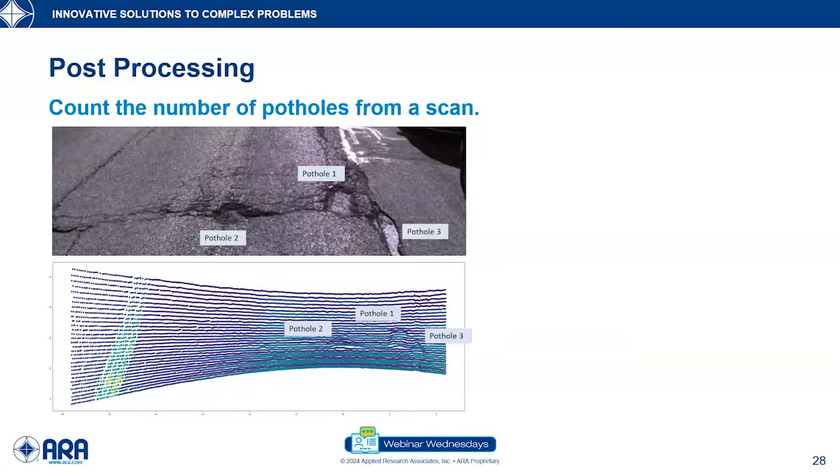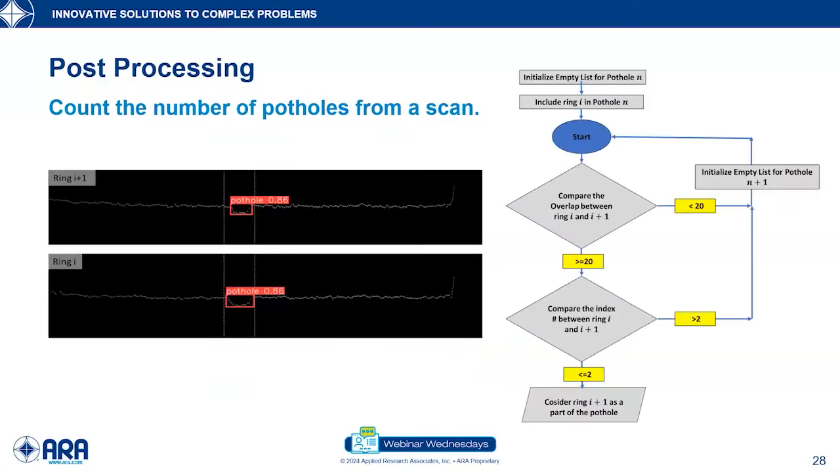To this end, we developed an algorithm that is shown in this flowchart. There are two main important things in this algorithm. First, we compare the overlap between the subsequent scans, and we compare the index number of the subsequent scans.